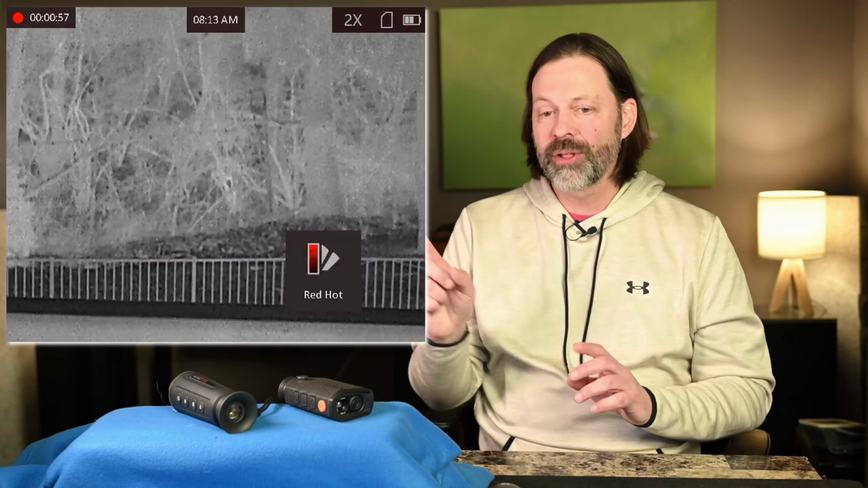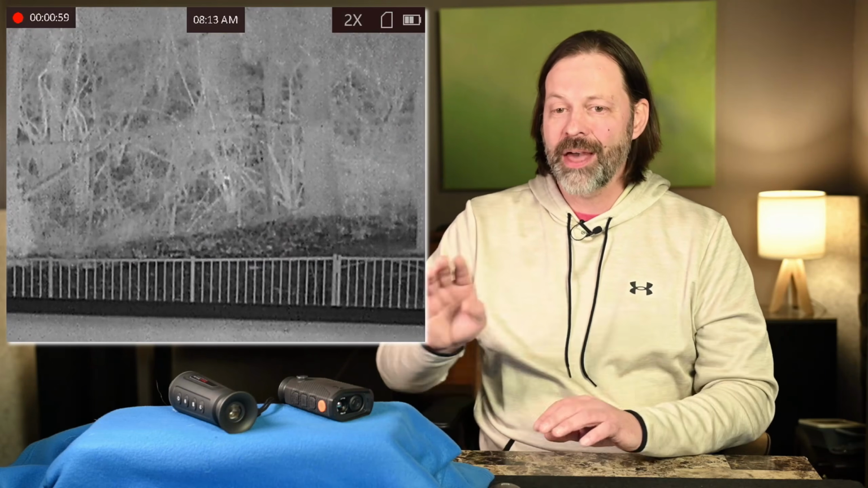So I took that same unit, and I walked out to my back fence to find out, was I seeing things or was something really there? And this is what was there. First, I thought it was a cat.